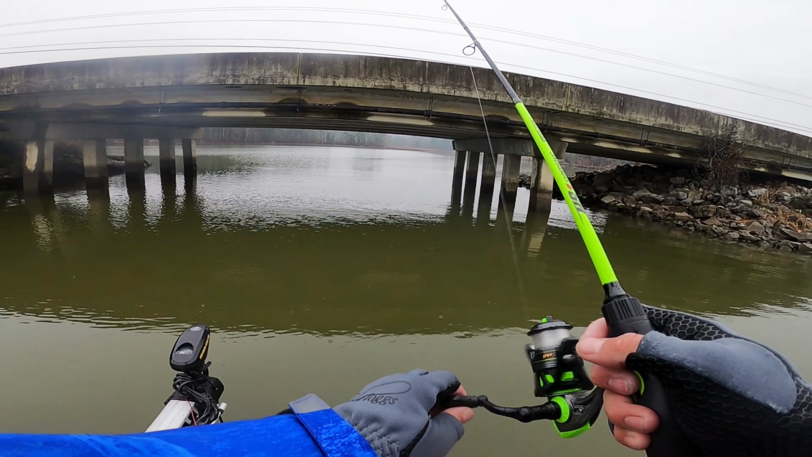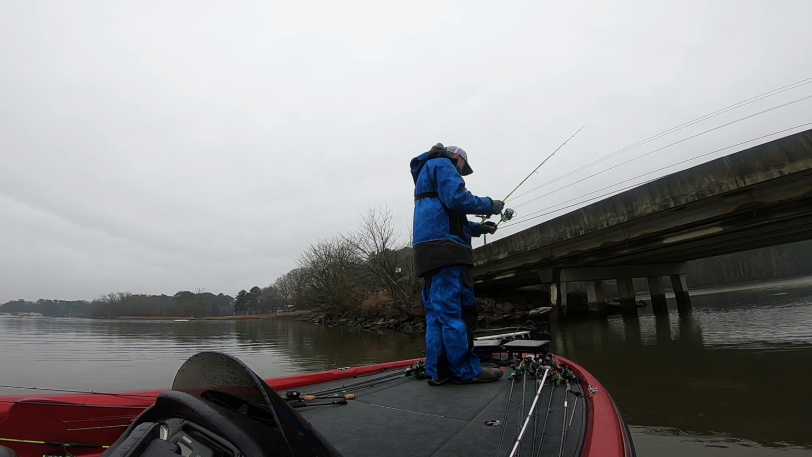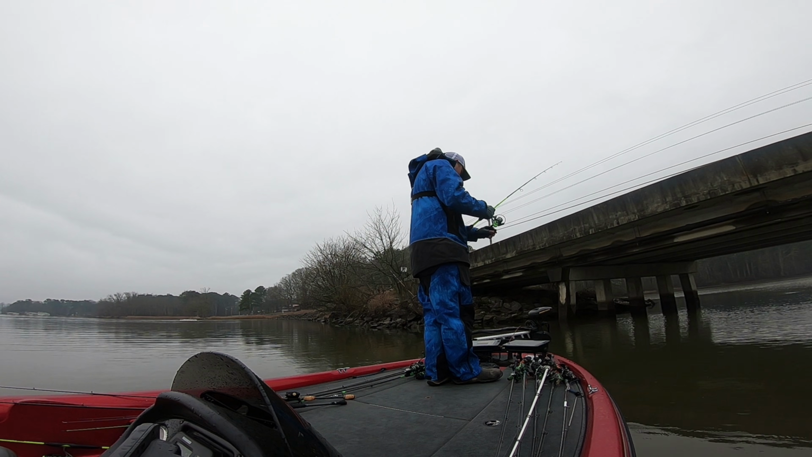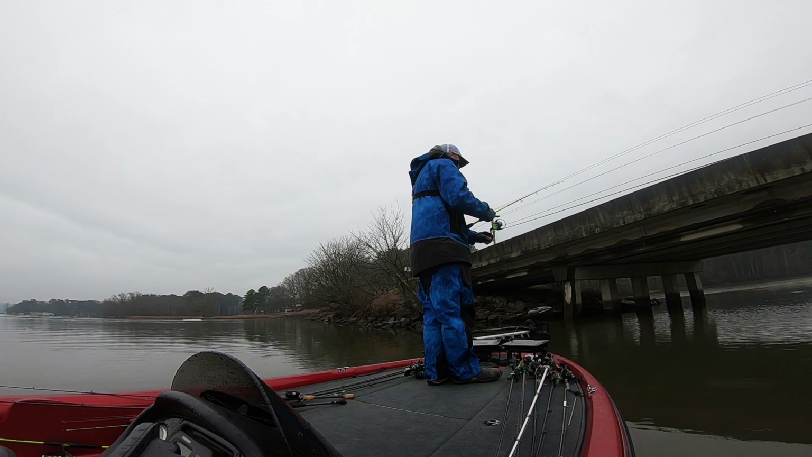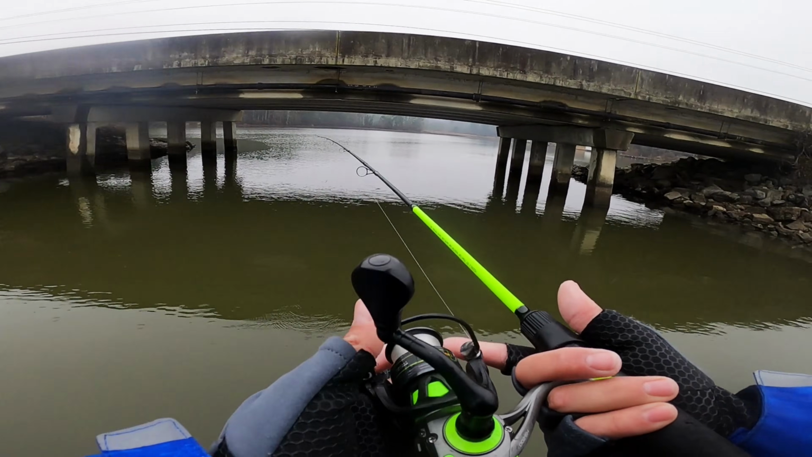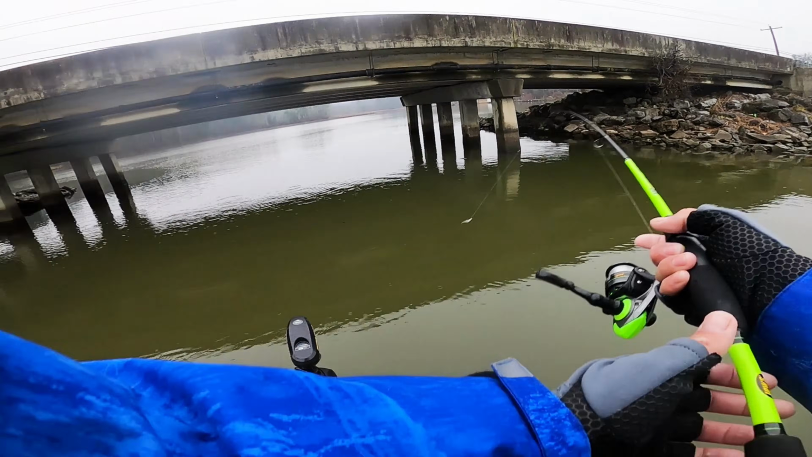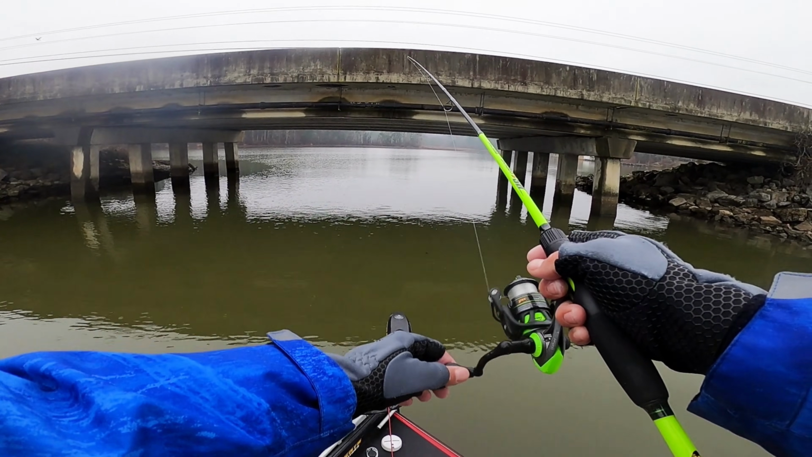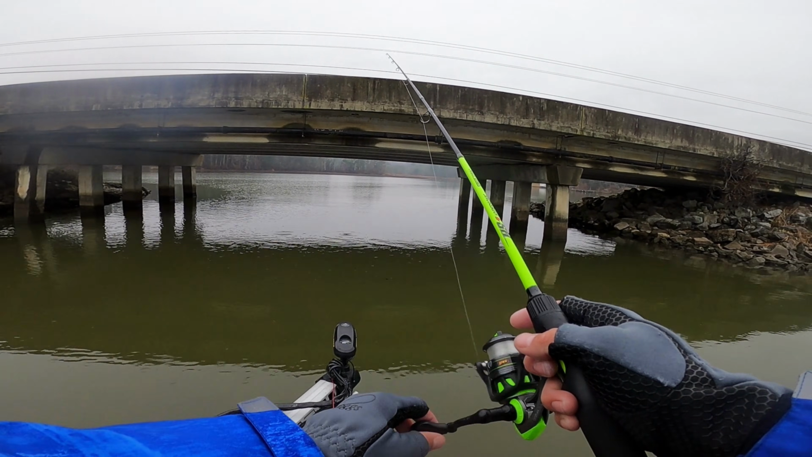Twitching it again. I don't know if you guys noticed, I was twitching it again. I did a couple casts without twitching it, did not get a bite. Started twitching it again. I could catch a crappie like that on a bass lure. I've been bass fishing today. You can see all my bass rods. When you run into a school of crappie, you just gotta fish for them. Just got to.